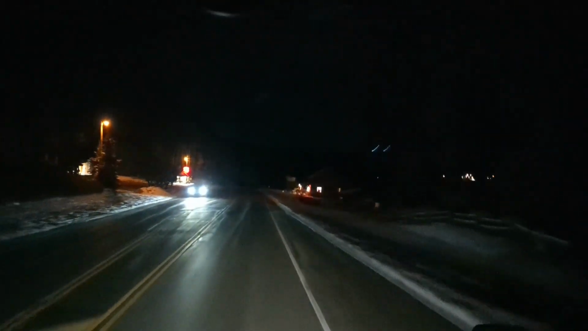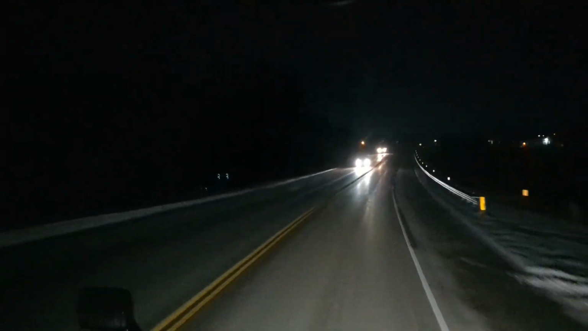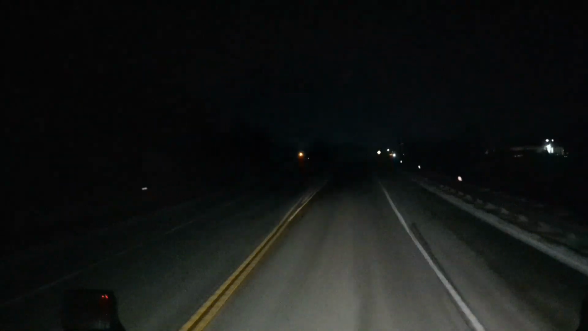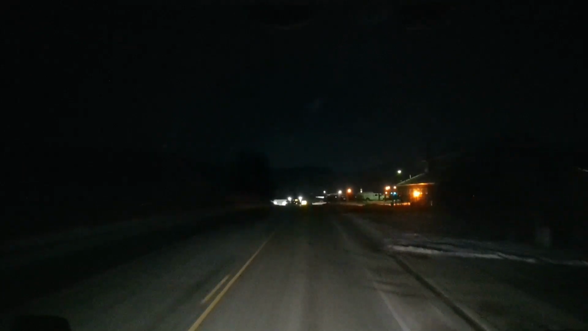All right. See, I think we're coming into, let's see here. Not yet. Maybe that. I see a stoplight way down here, and I think that's Hill City. And we got to take the truck route. Don't forget, they got some pretty good signs there to tell you how to do it. Yeah, I think trucking through the Black Hills like this is the best. 35 miles an hour.